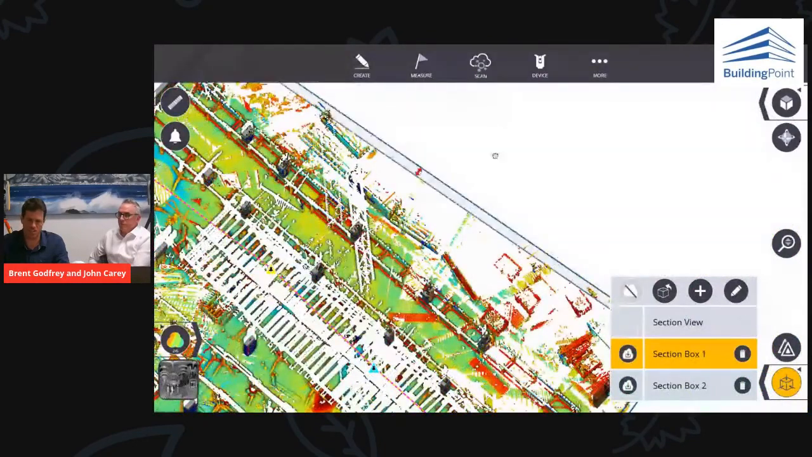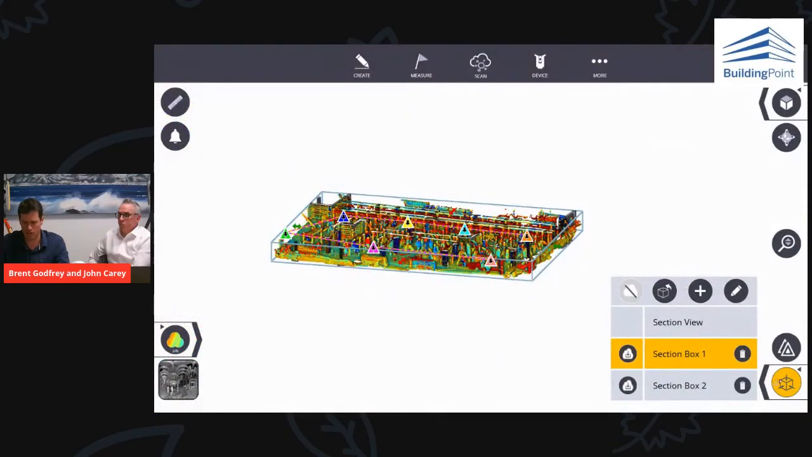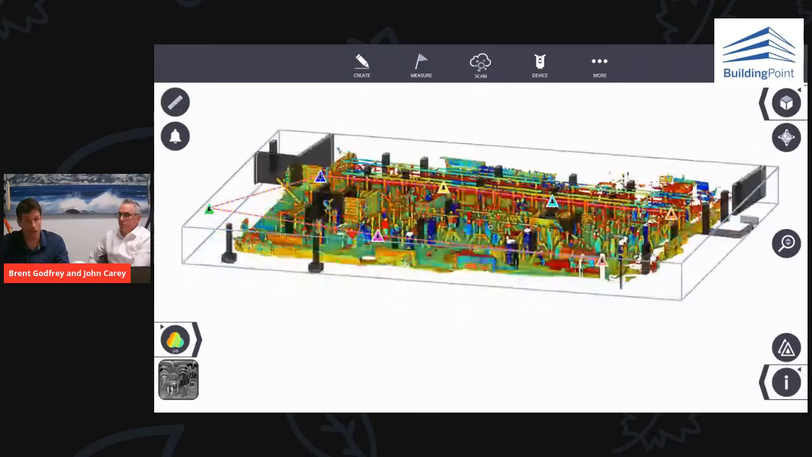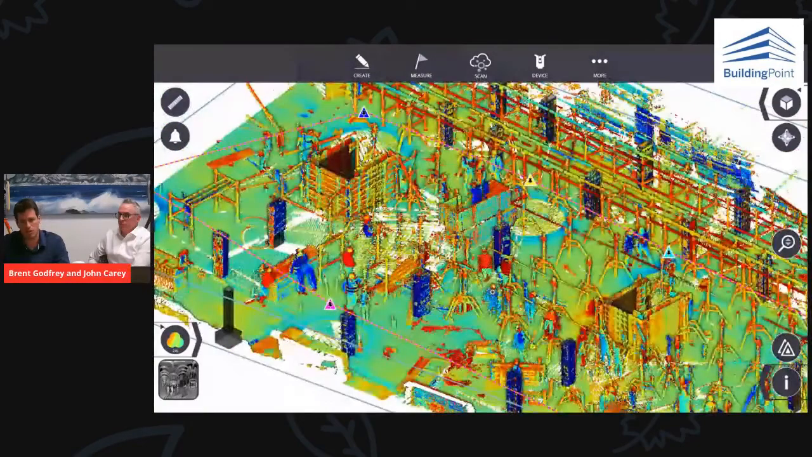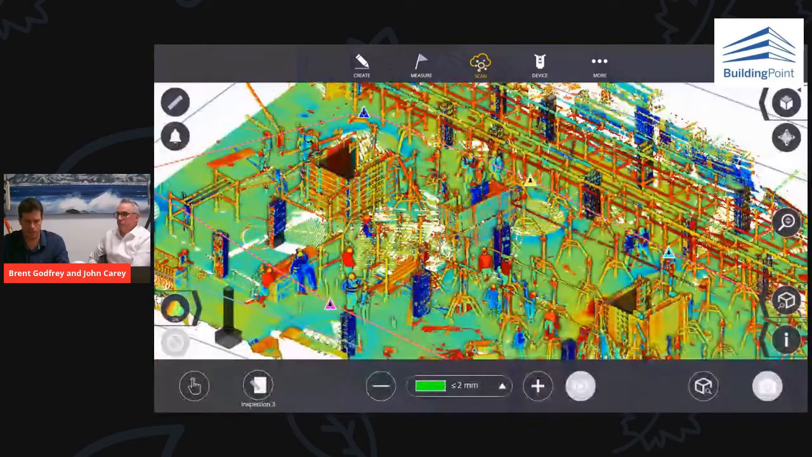So we can just move it, and it's just a 3D box, and we can clip down to our area of interest. So I'm just going to use this clipping box. What I've got in my view, I've now got some 3D scan data, I've got a design model. So what we can do with this is we can run what we call an inspection of the field.